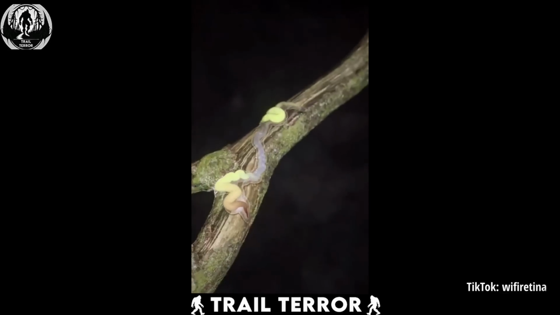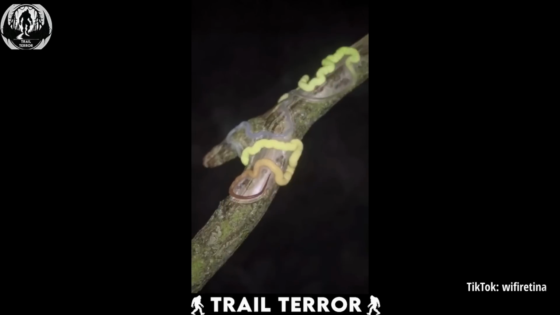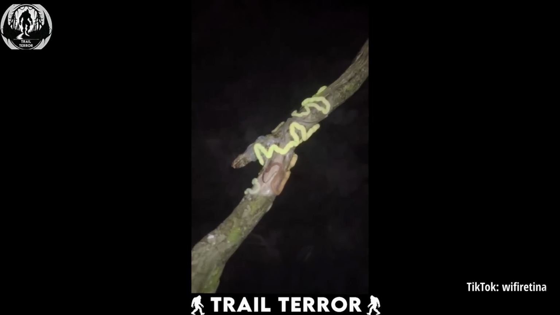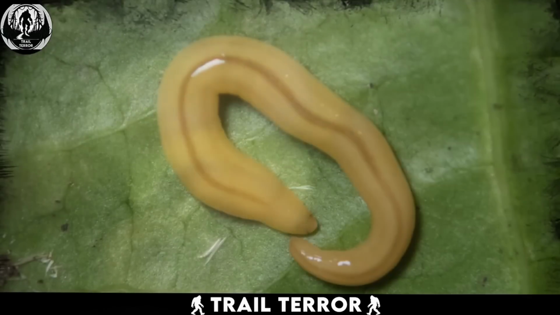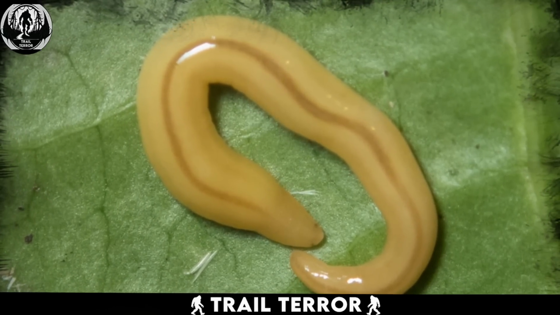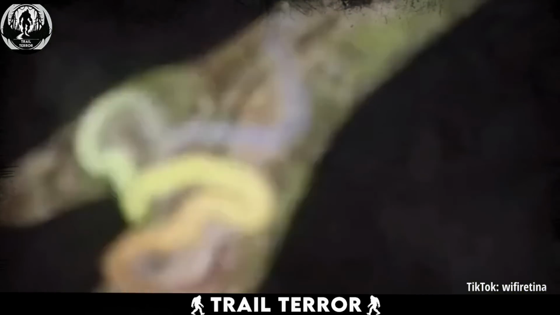Honestly, when I first saw this, I was convinced we were looking at an alien life form. Naturally, I had to do some digging. The closest I got was a type of flatworm called a planarian, which has soft, flat bodies and striking colors. But even that doesn't quite match the weirdness of what we see in this clip.